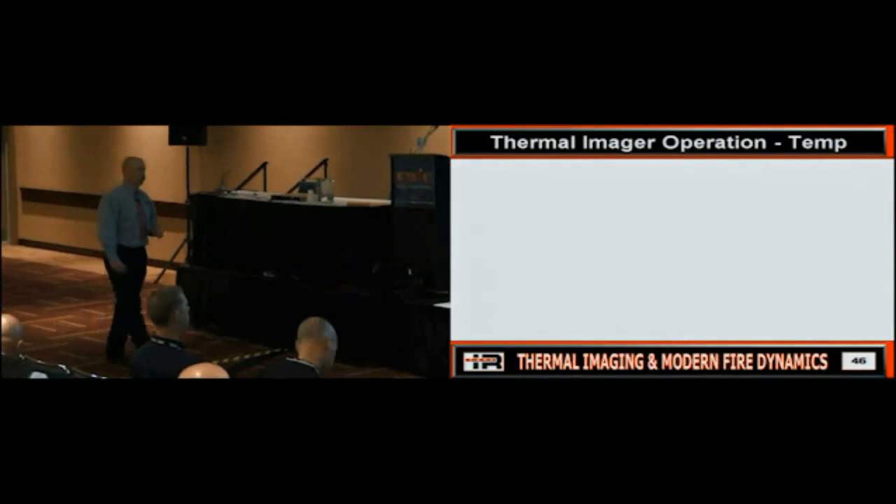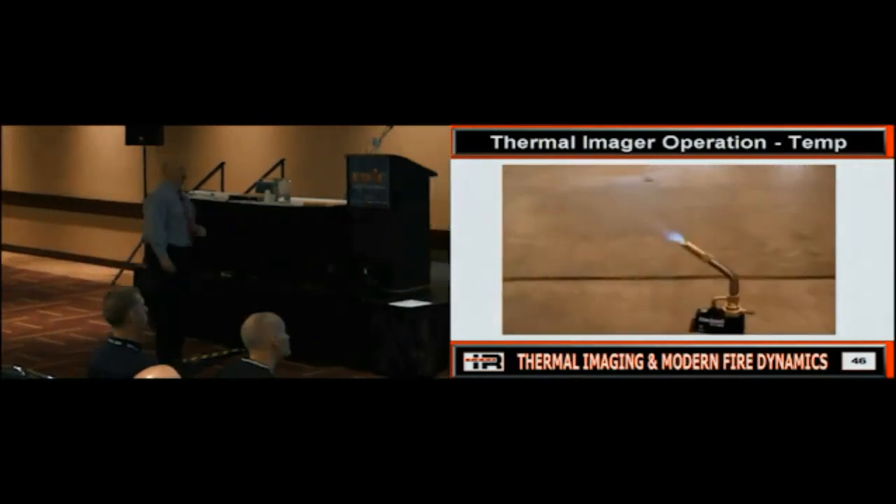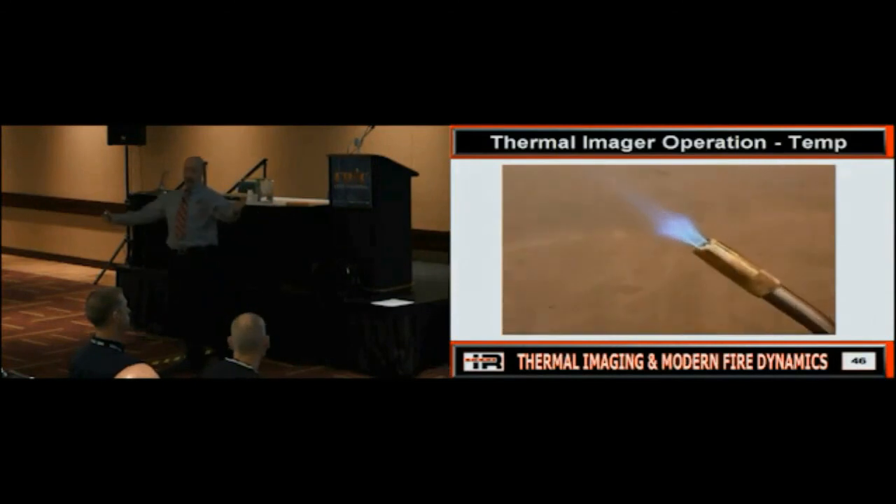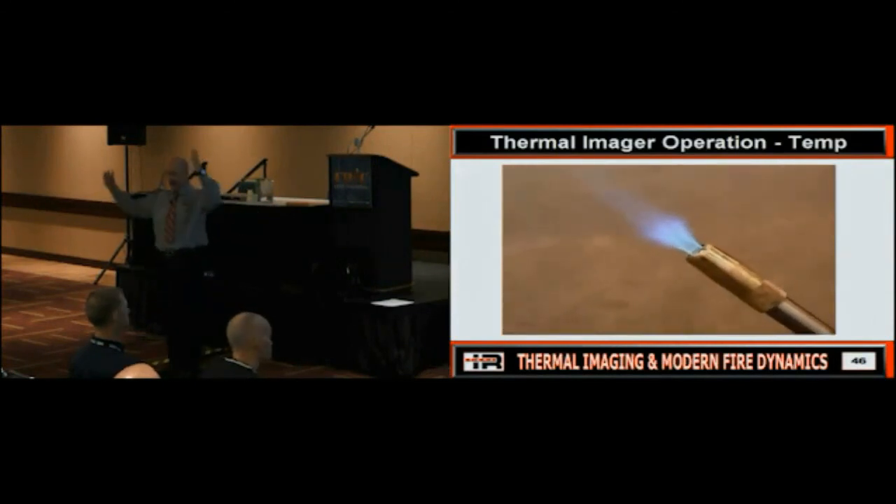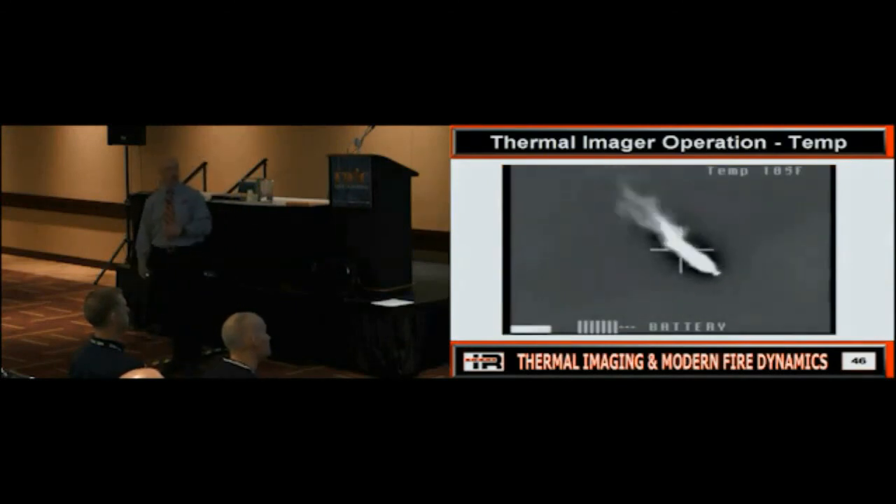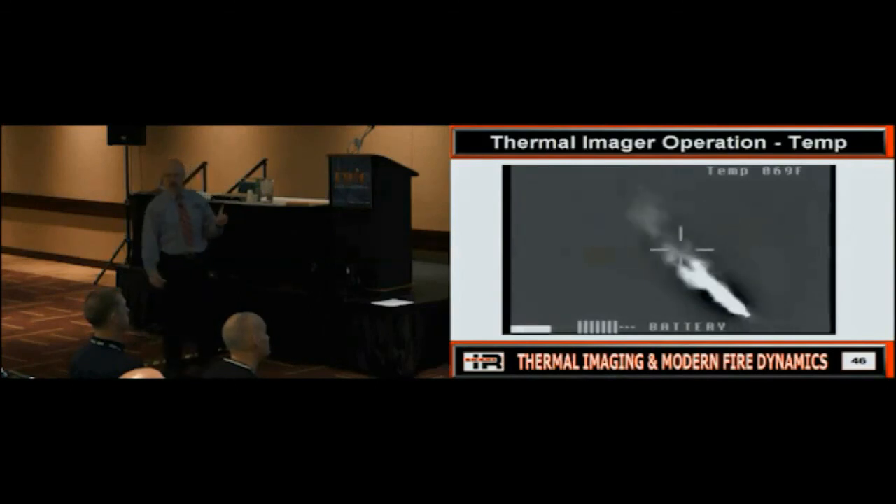Okay, here we go. So, we've got our propane torch. How hot? Hot, right? Somebody's like, hot, 600, 800 degrees, it's hot. Well, that's interesting because according to our temperature measurement feature on our camera, it's a whopping 114 degrees. Does anybody see a problem with this?